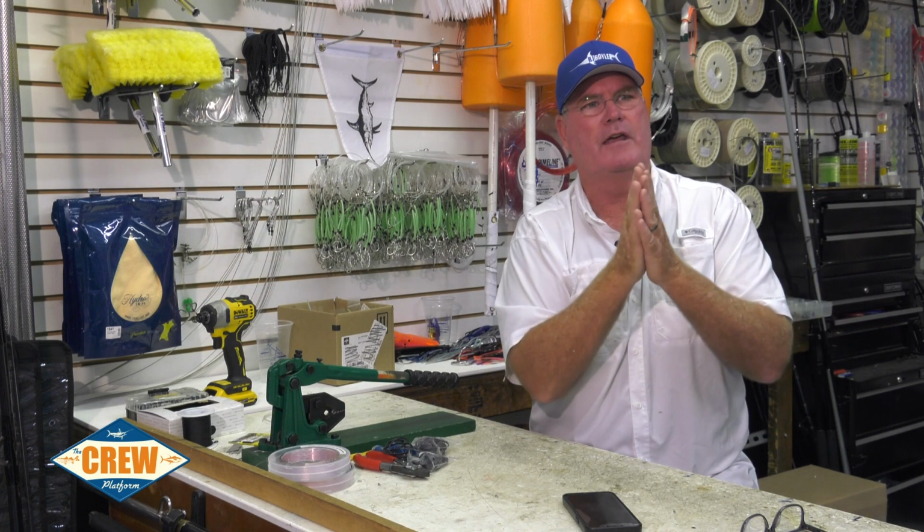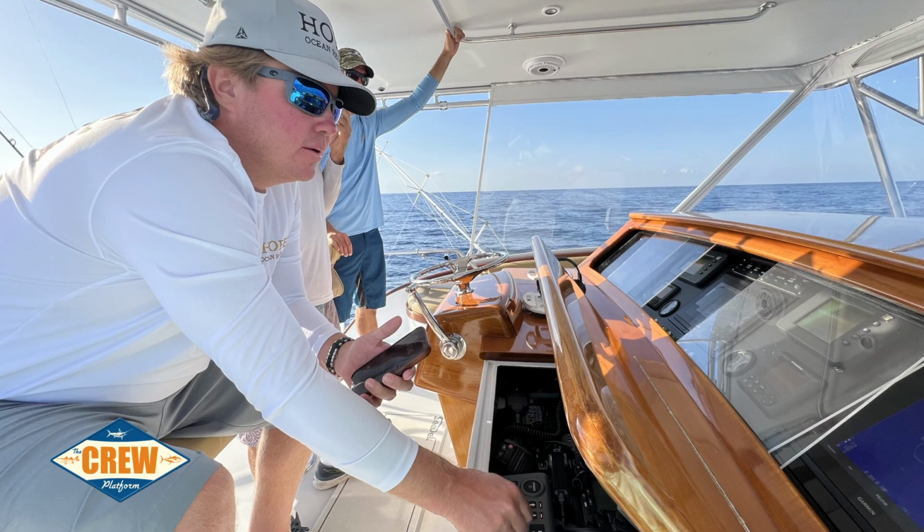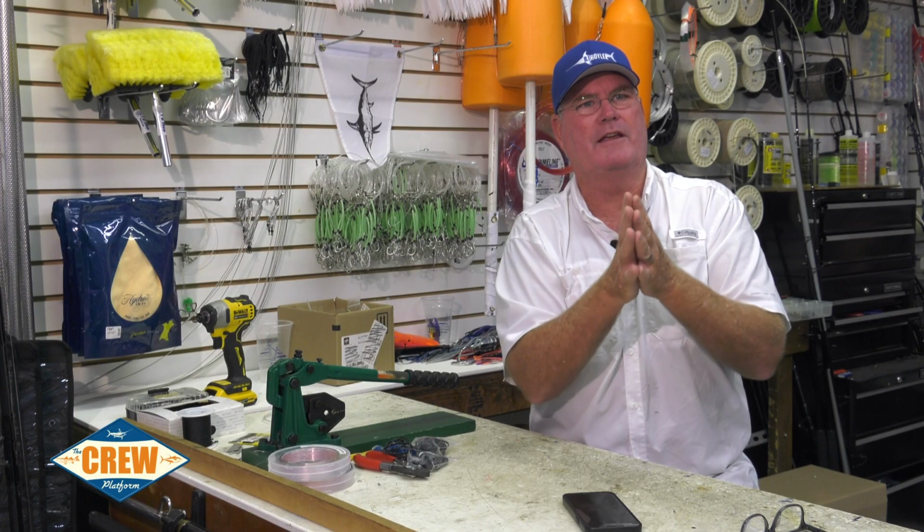I'm going to do this a lot, and then I'm going to really concentrate on what I'm doing to get better at it. So we went out, we started messing with it the second day of this tournament. We marked a fish. And then we tried to stay with the fish, and we couldn't really stay with the fish, telling me that there's a huge learning curve here. And I was watching these guys.